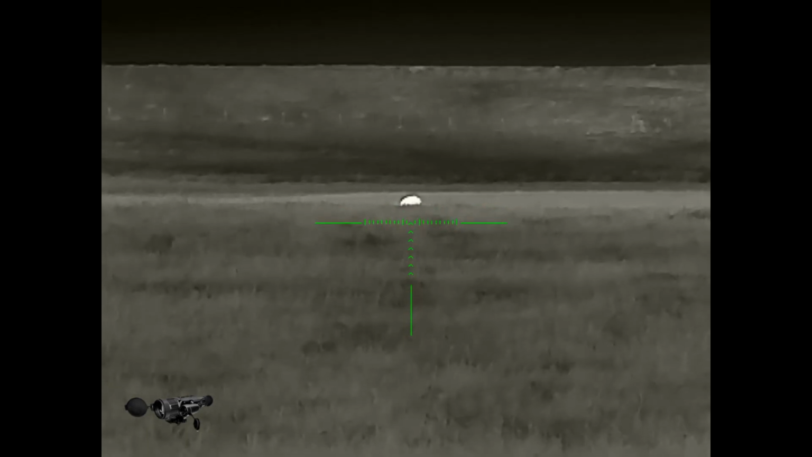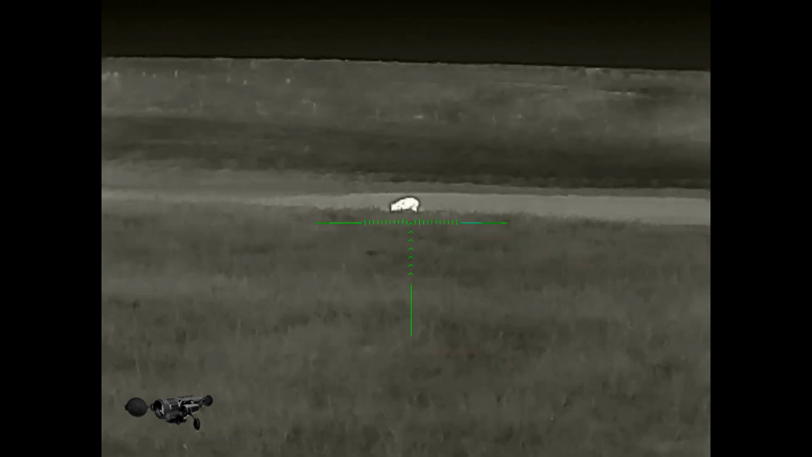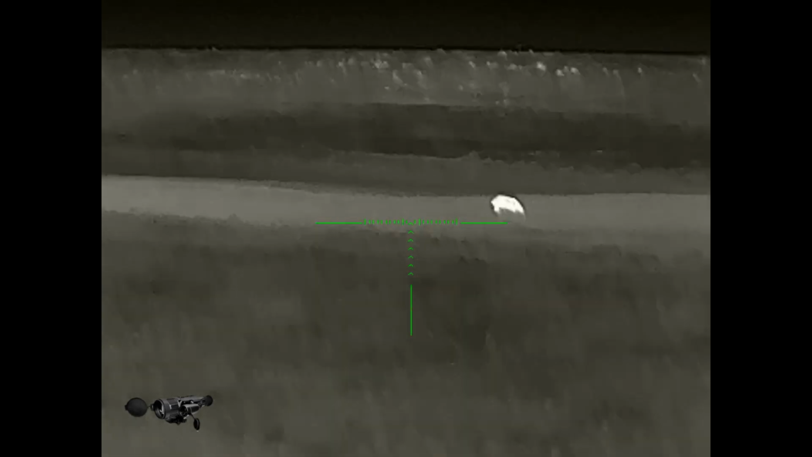Ben said, let's try down the road to the next property. We'll go right by it. We'll take a look and see. And Ben said, hey, that's a pig. So we got out. Ben went through the fence. And since I'm still on blood thinners and not wanting to deal with getting scratched up on a fence, I let him go and I watched him from the truck.